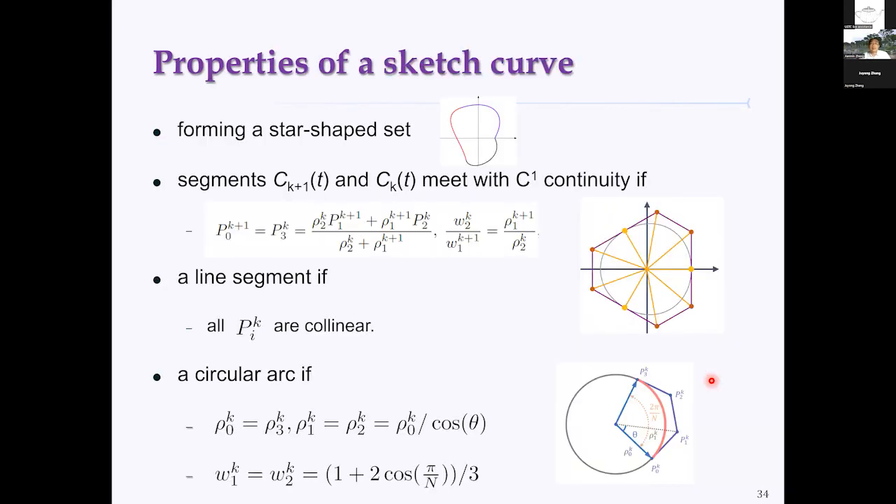So then, okay, such a sketch curve has the following properties, which actually set our requirements. For example, they form a star shape, right? Since the angles are distributed in a special way, this closed curve forms a star shape. Each point can be viewed from the center.